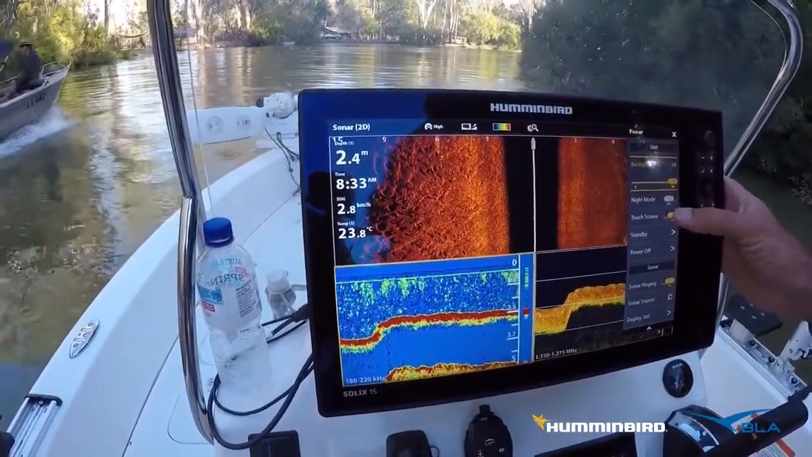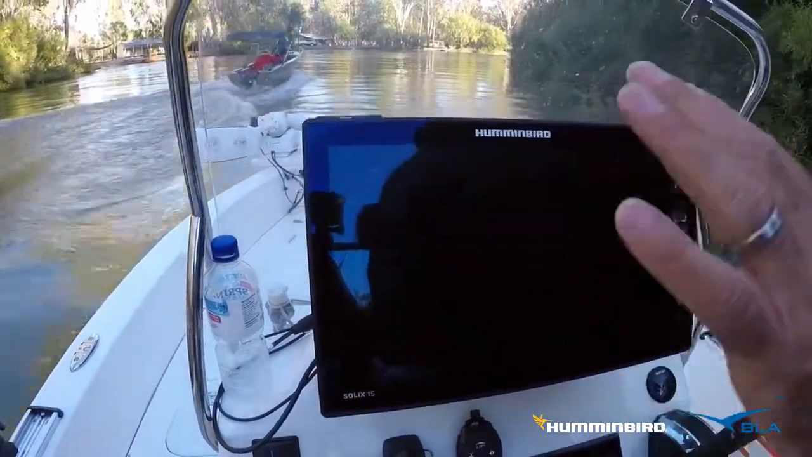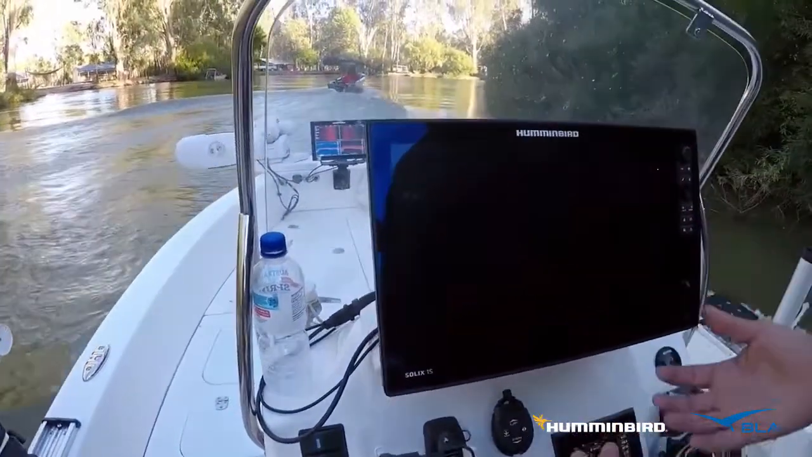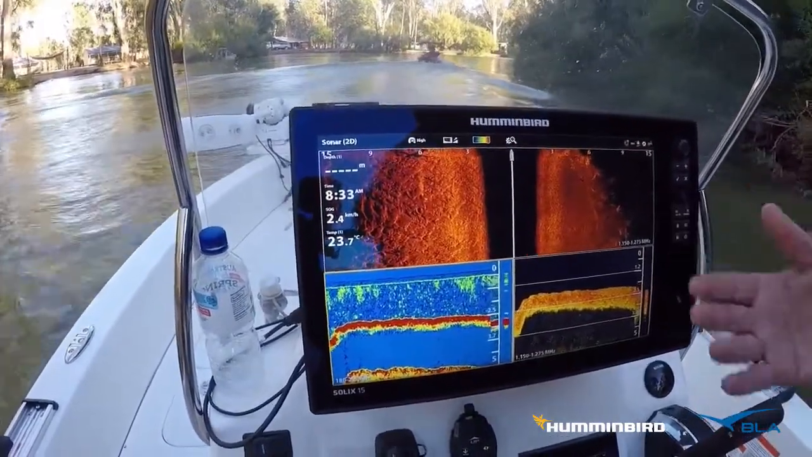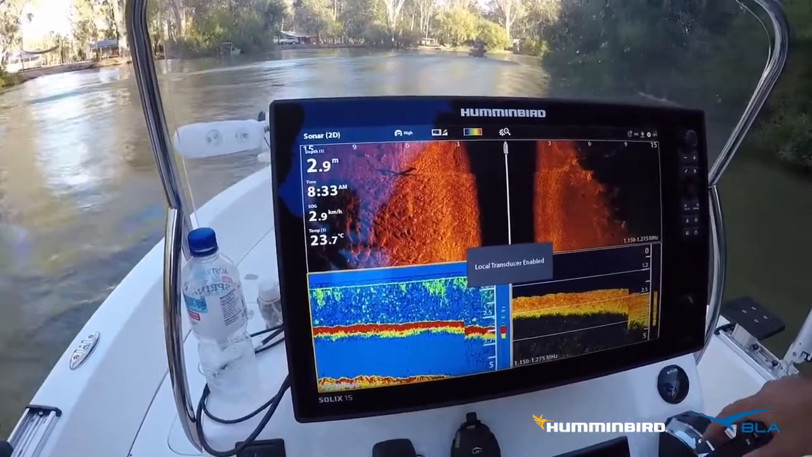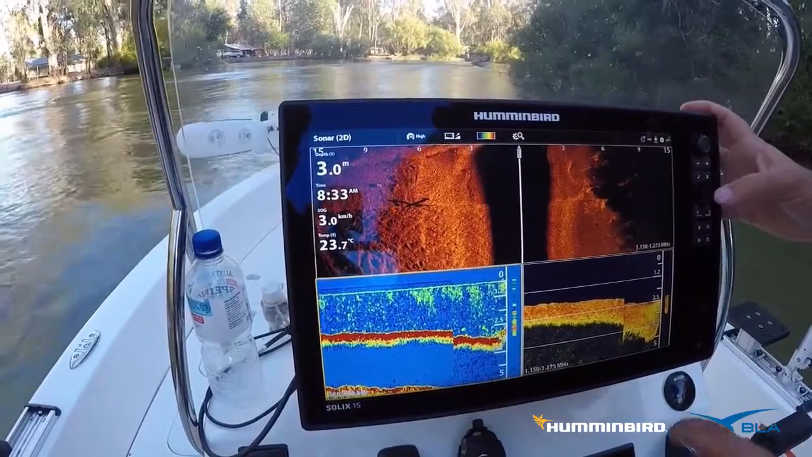You can just turn the standby mode on, and what that does is drop all the functions down. It dims off the screen, but it doesn't turn it off. When you want to reactivate it, you just push the power button and you're up and running again, so you're not wasting time for it to boot back up. That's a handy one to see.